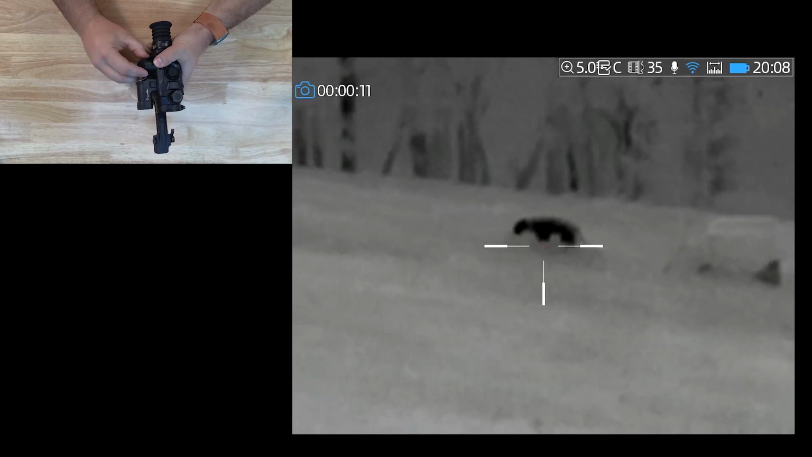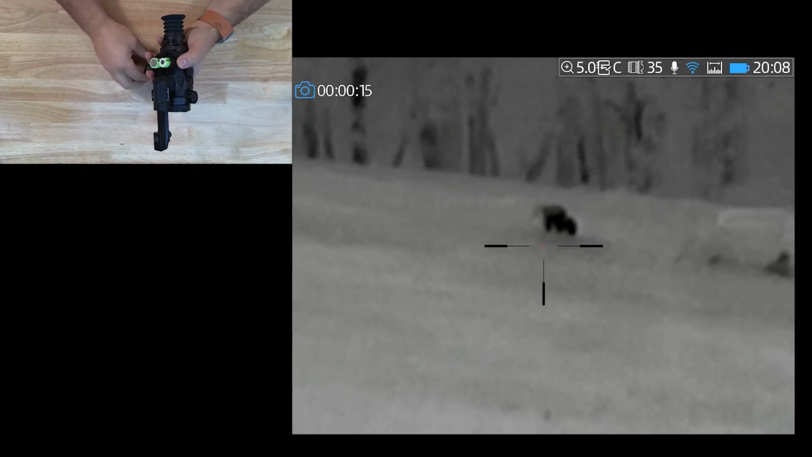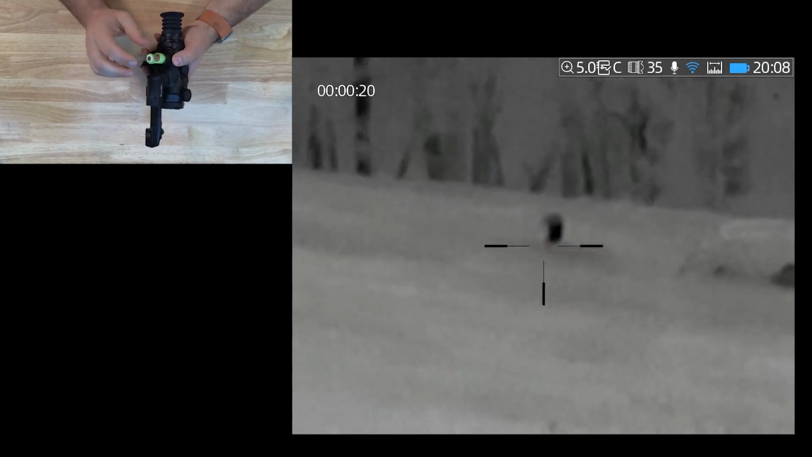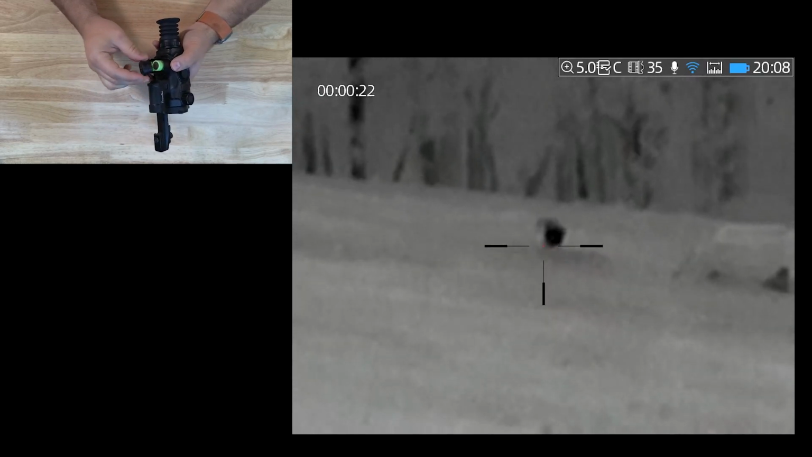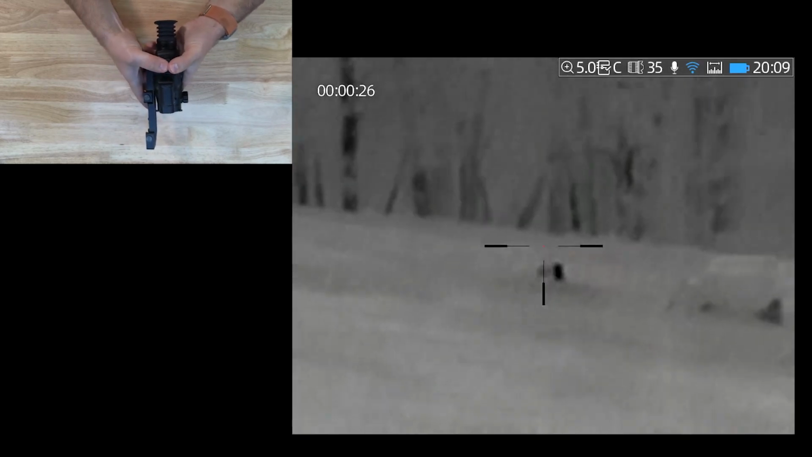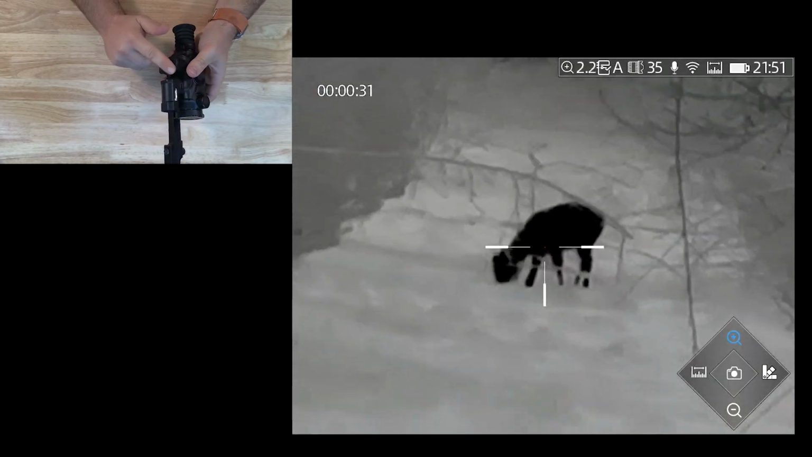Firstly, it runs 18650 batteries. There is no internal battery in this at all, and it doesn't matter which way you put these batteries in, as long as you've got one positive and one negative facing up. Okay, the battery cap is a little bit tight to get on, but it's designed like that for recoil.